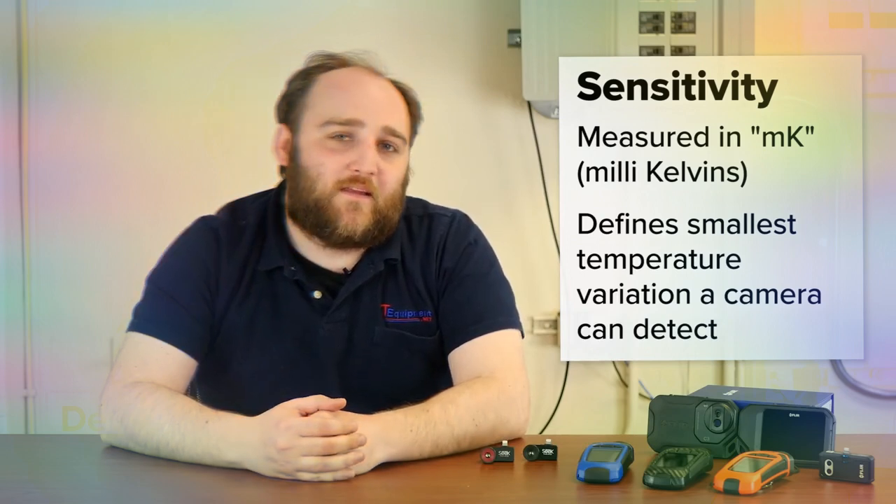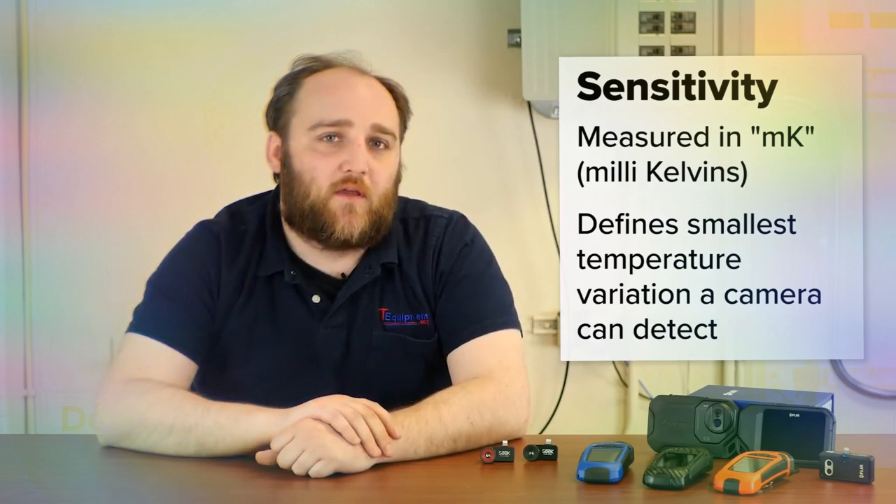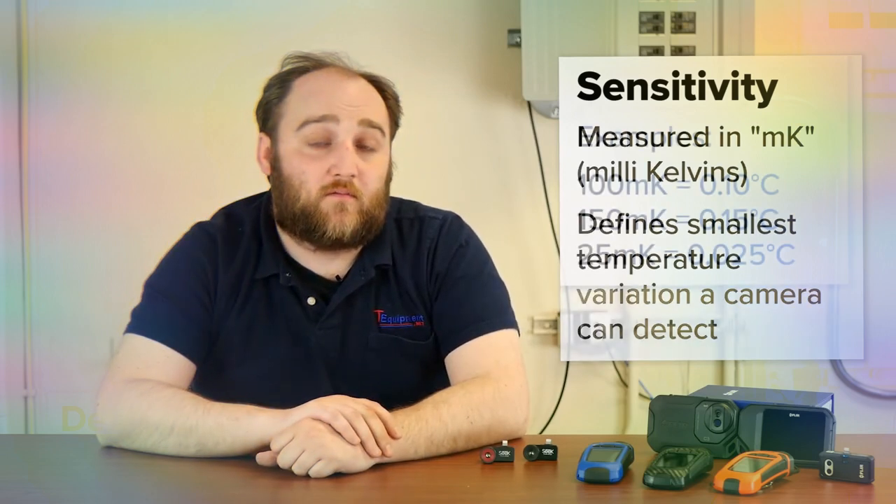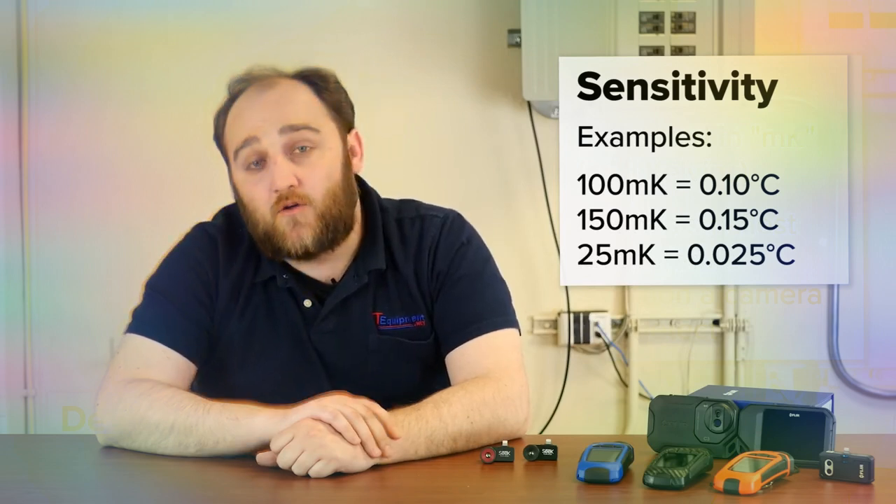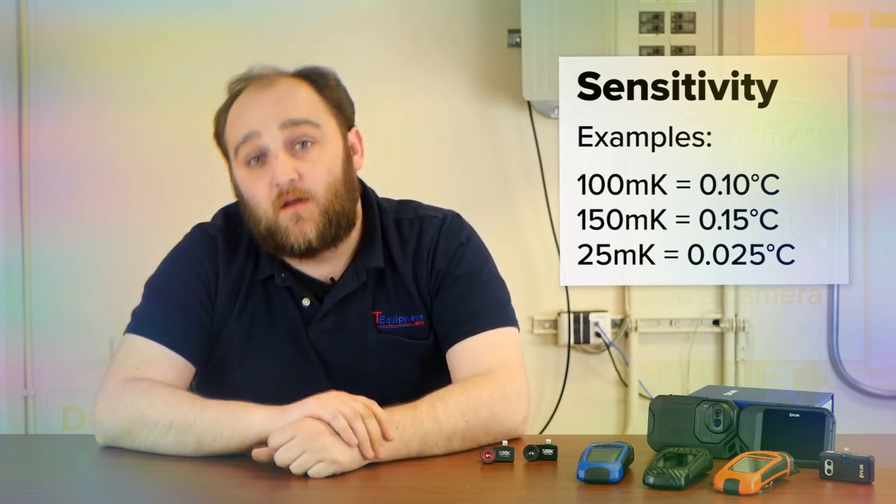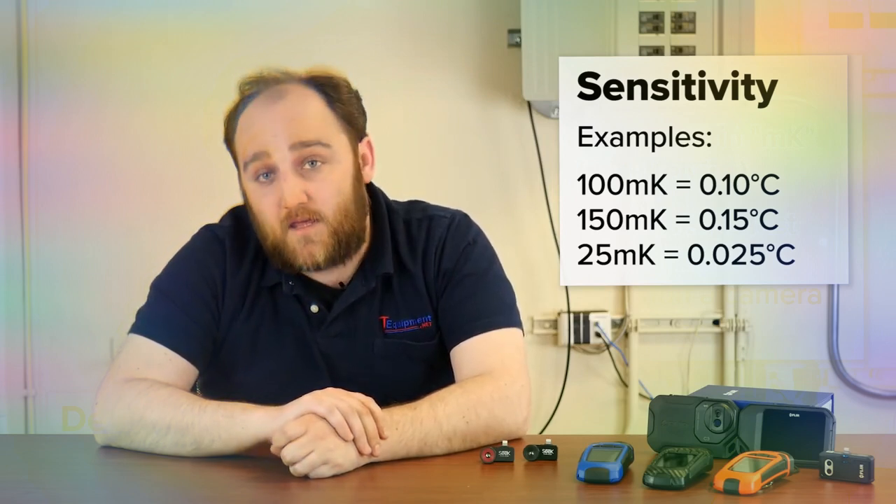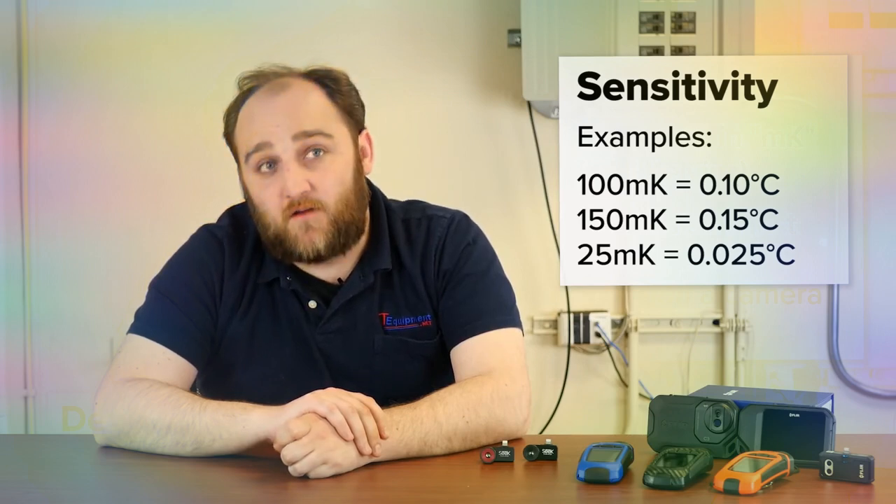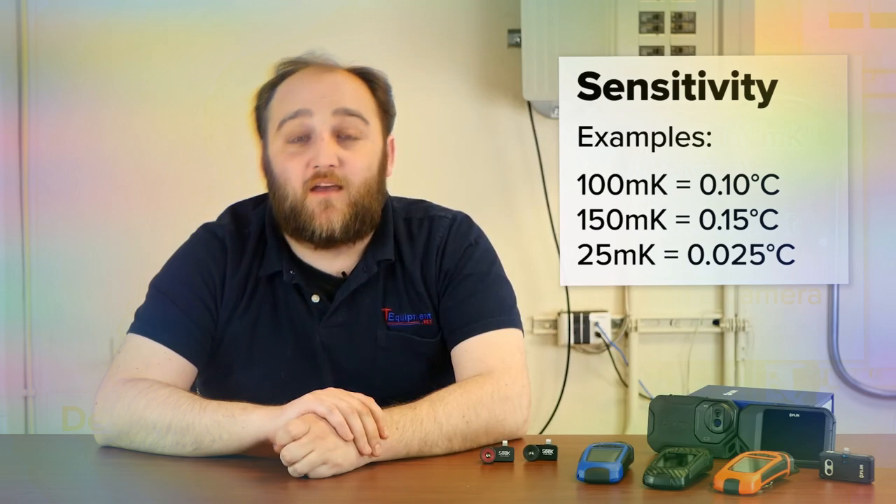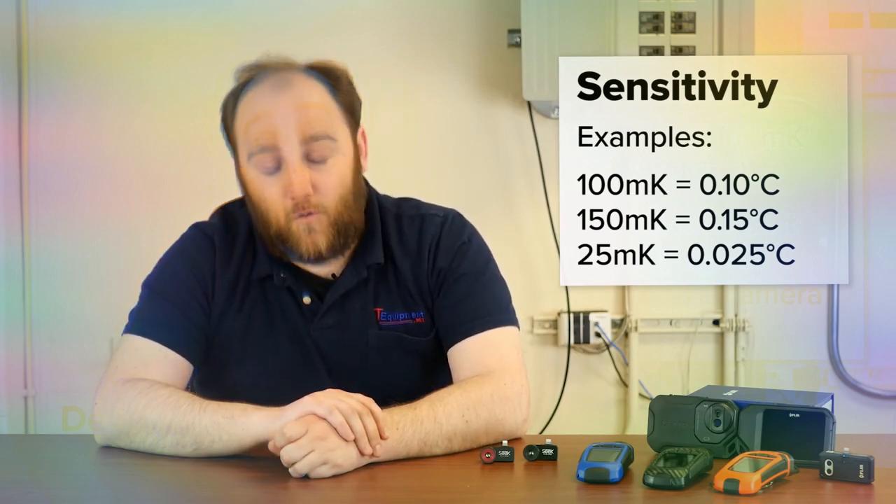So we don't really need to know about that starting point when we talk about sensitivity because it's a relative indication. When a thermal camera says it has a 100 millikelvin sensitivity, that really means that the smallest temperature difference it can see is 1,000th times 100 of 1 Kelvin, which is the same as 0.1 degrees Celsius. Whew, that was wordy.